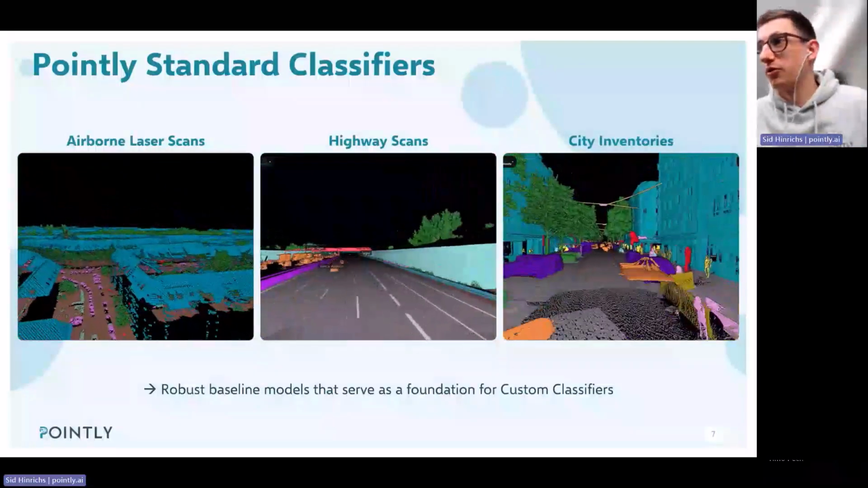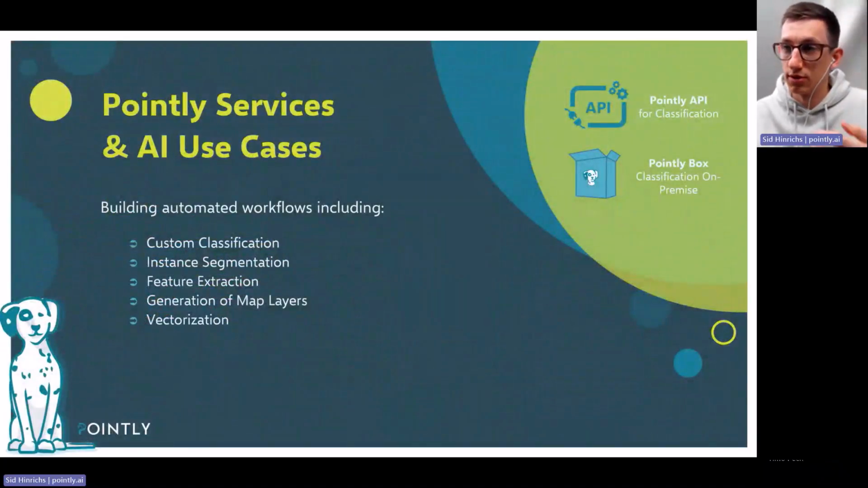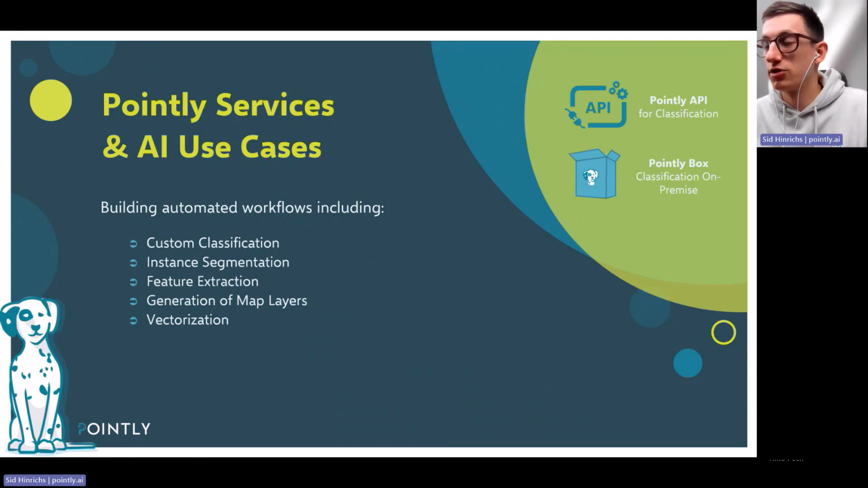But then within our projects, which I want to show now, we also train custom models for new use cases, and we add further analysis steps within that classification workflow to also extract features to create the final data products that our clients need.